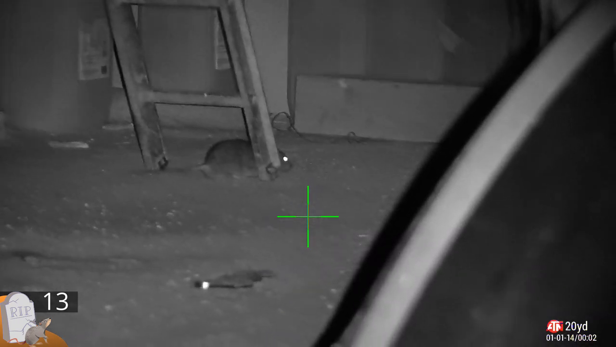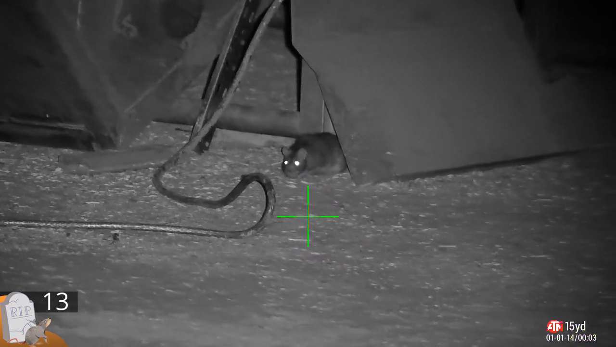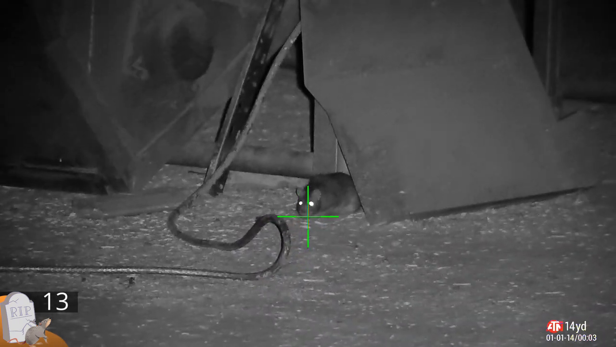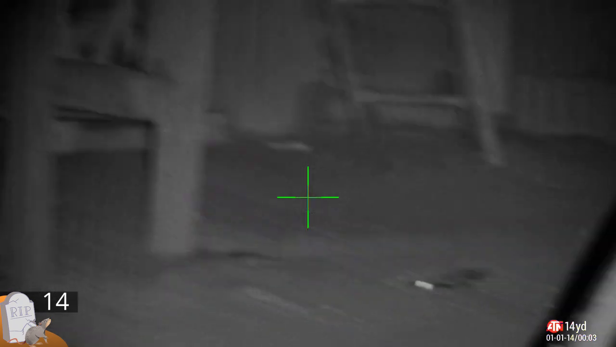Very fast, very devastating. They are so skittish now, very nervous, taking any cover they can, sniffing the air before they come out. What are you trying to say? You can't smell me? Rude. They're wising up now. They're keeping their heads down.